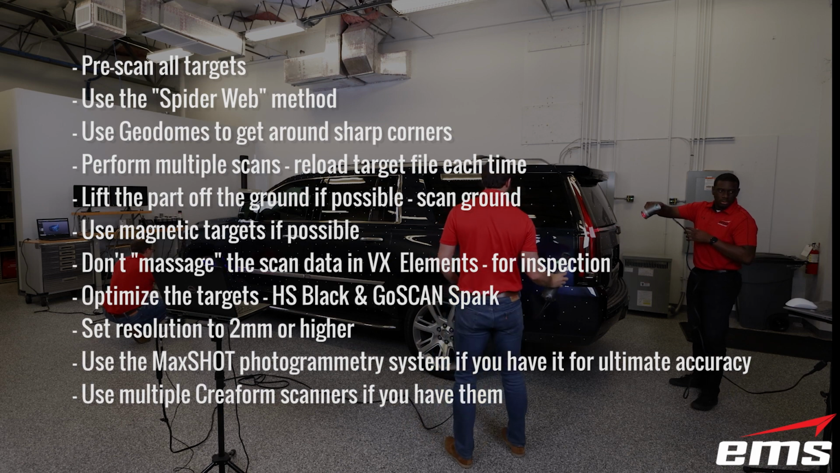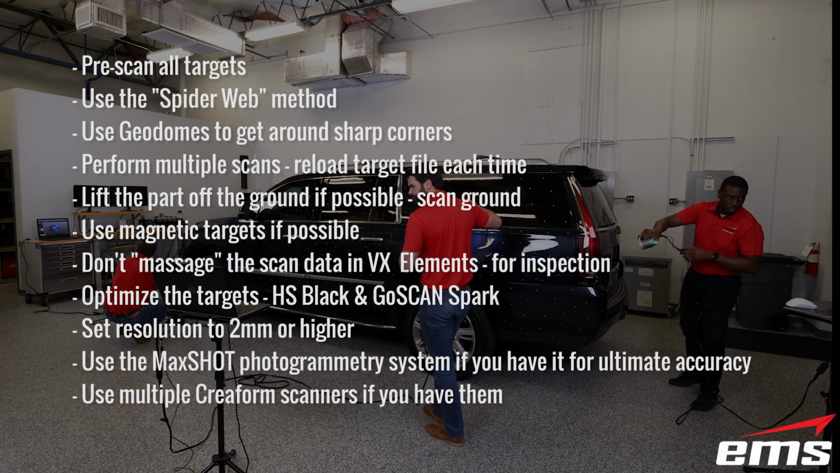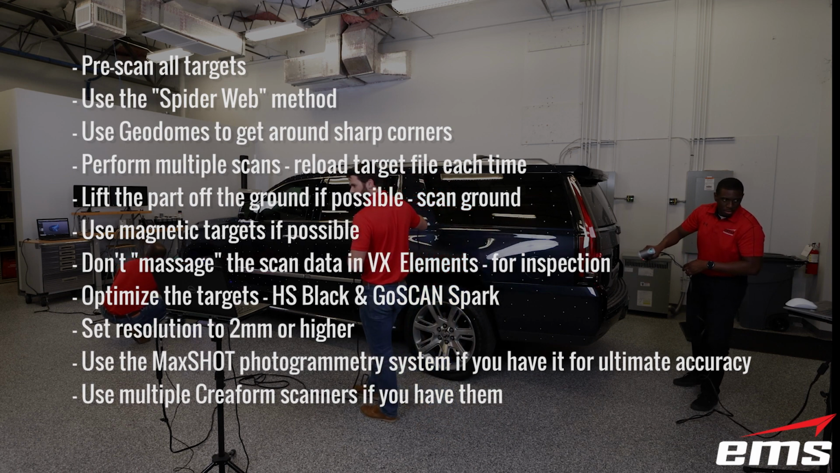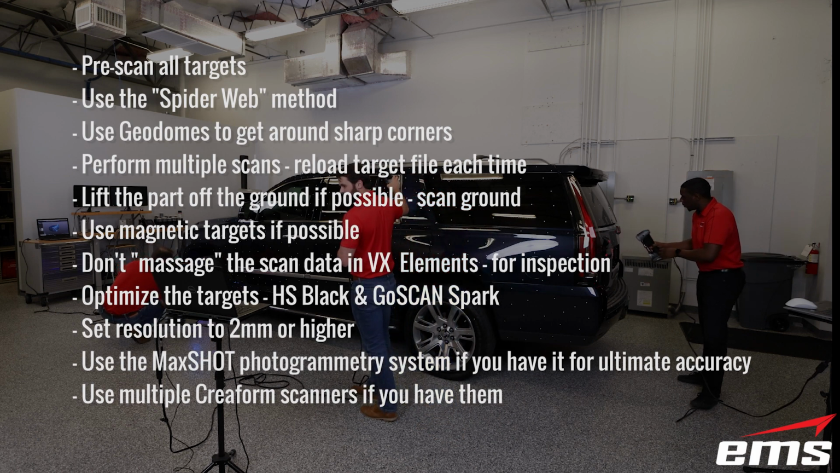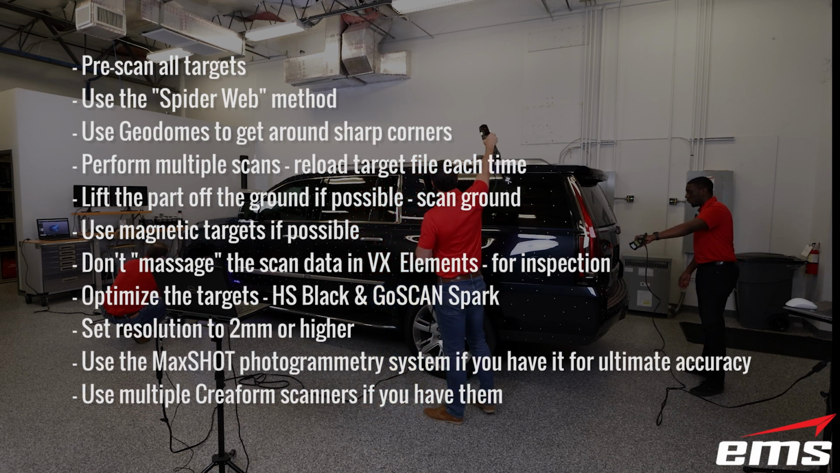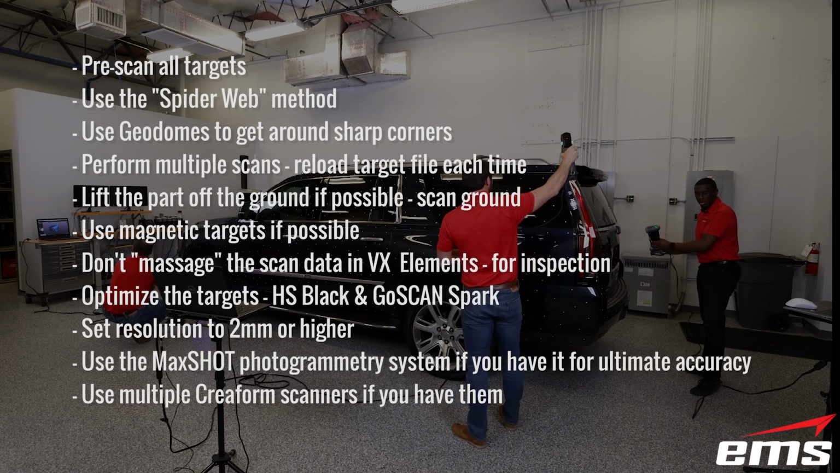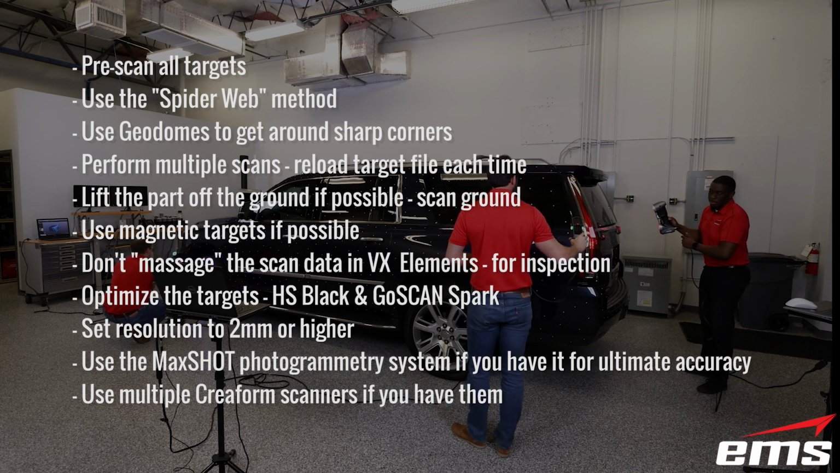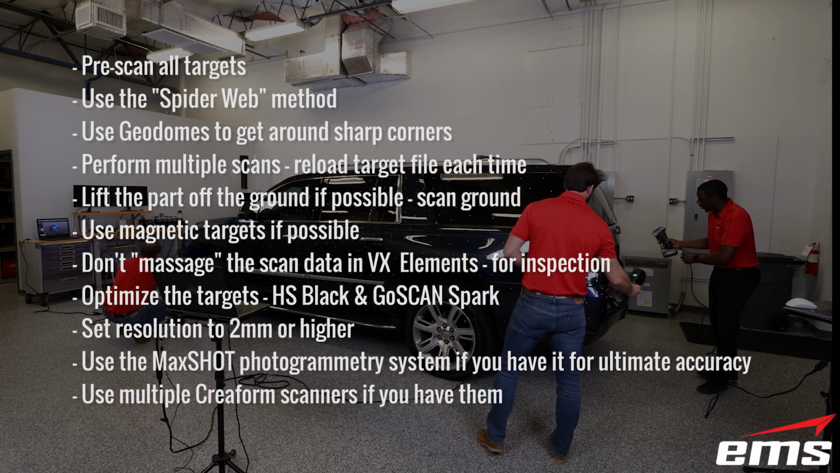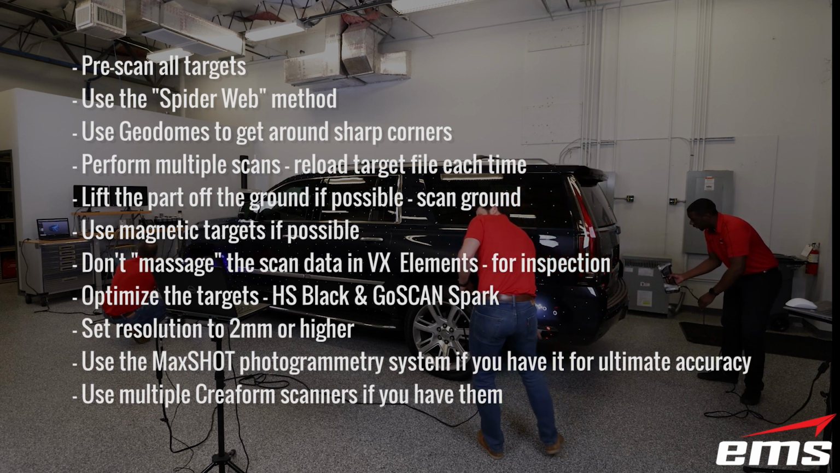So if you're doing a lot of large parts with the GoSCAN or the HandySCANs, the MaxShot might be a good option. And finally, you can use multiple scanners. As you see here in this video, this is another video we created where we actually use 3 scanners at one time on a large part. So that would be another option you have, is to use multiple Creaform 3D scanners.